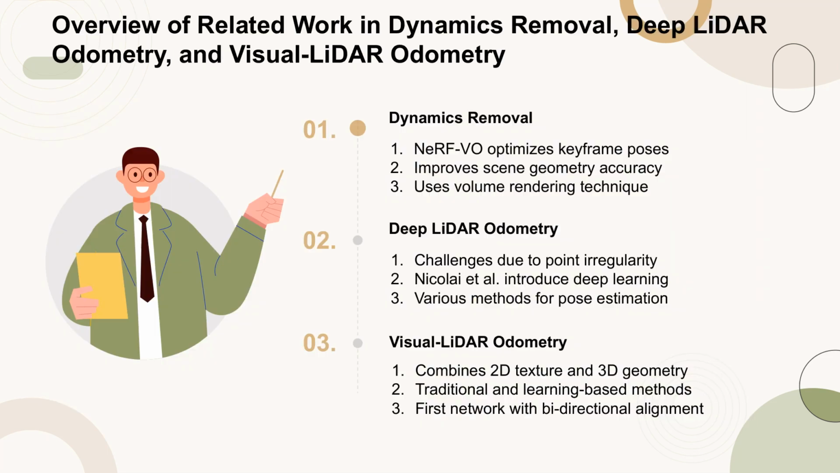In the field of dynamics removal, NeRF-based methods stand out by optimizing a set of keyframe poses and enhancing the geometric accuracy of the scene representation through volume rendering. Moving to deep LiDAR odometry, the task remains challenging due to the irregular and sparse nature of LiDAR points. Nikolai et al. were among the first to introduce deep learning techniques into this area, focusing on pose estimation through 2D depth images.